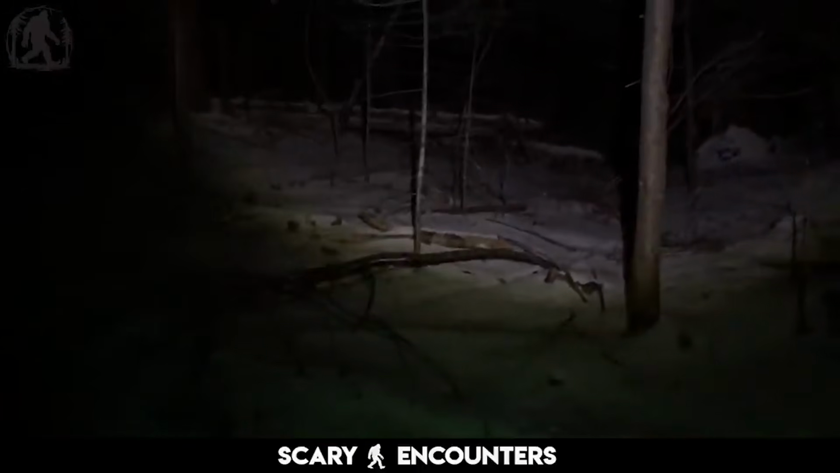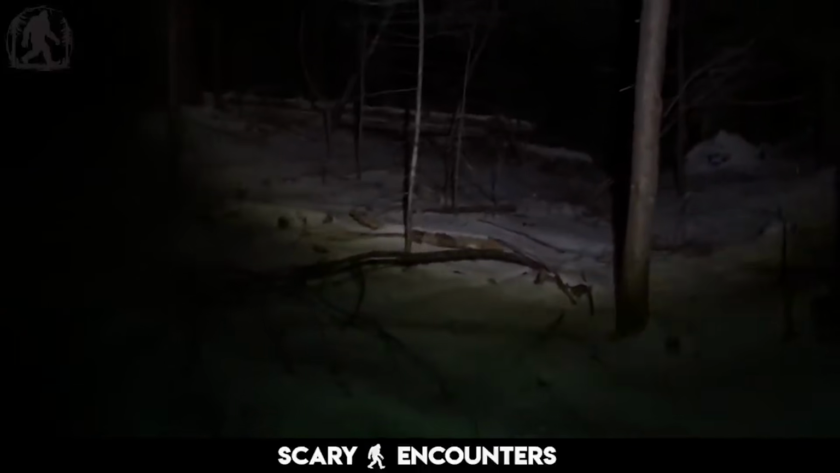There are fresh tracks in the snow, tracks that resemble those of a dog, yet something about them seems off. He follows them carefully, every step bringing him closer to the unknown. A decision has to be made. If this is truly a lost dog, he doesn't want to harm it. But if it's something else, something imitating the sound of a dog, what then?